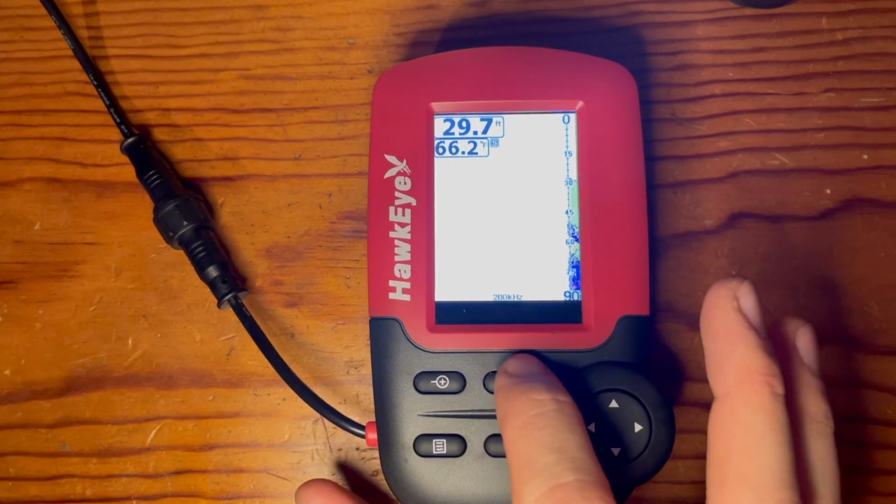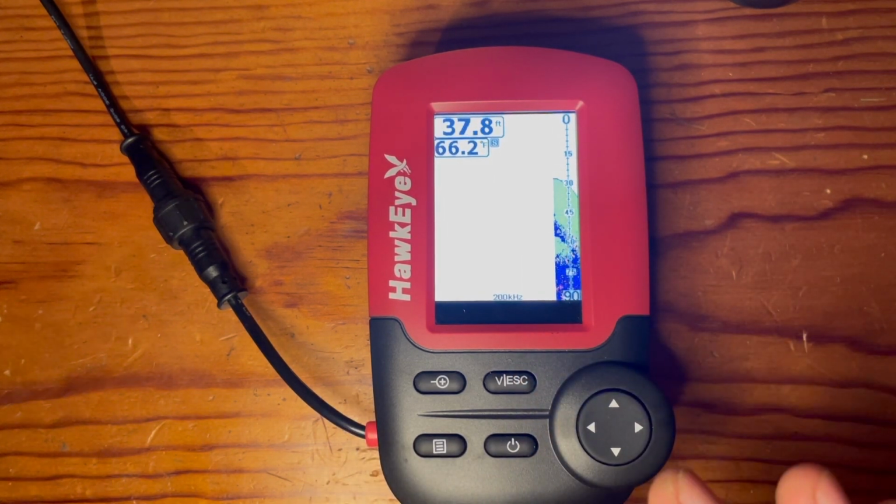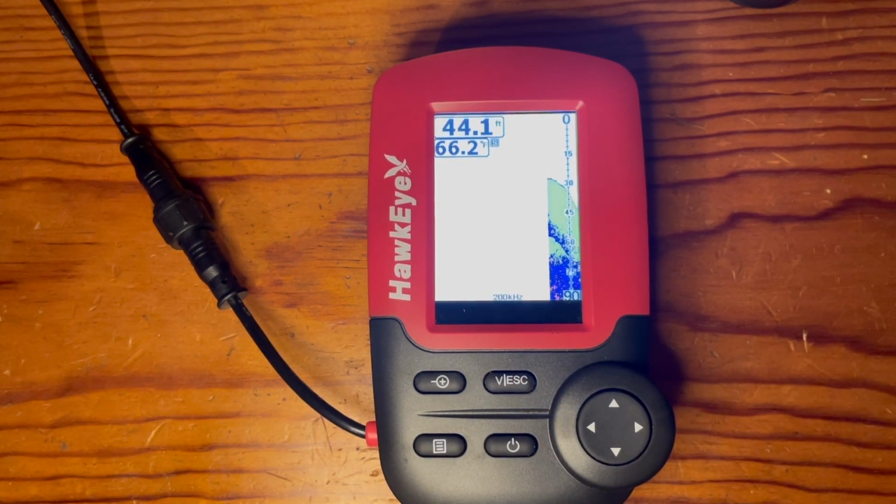So for 200, it's showing the minute details, so it provides the best resolution and definition for structure and targets. It will not, however, penetrate as deep as the 83 kilohertz, which is used more for fishing in deeper waters.